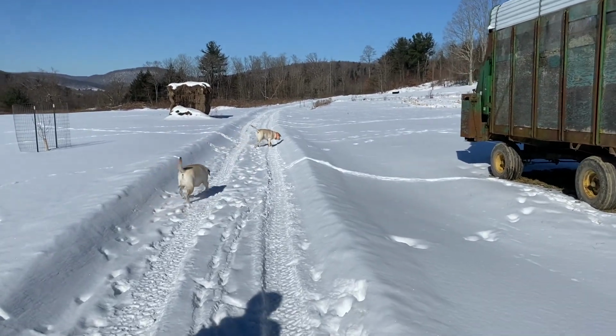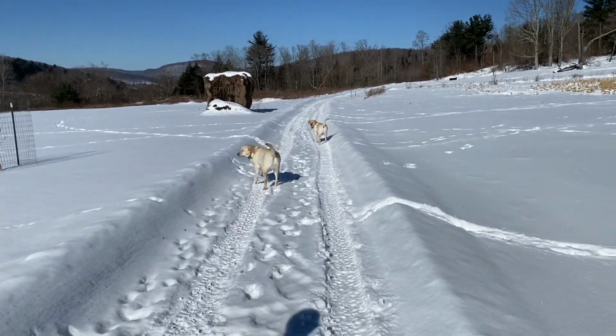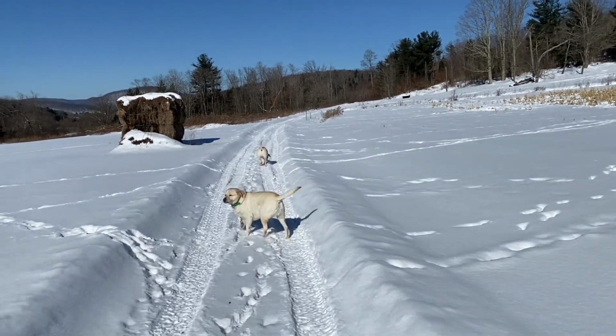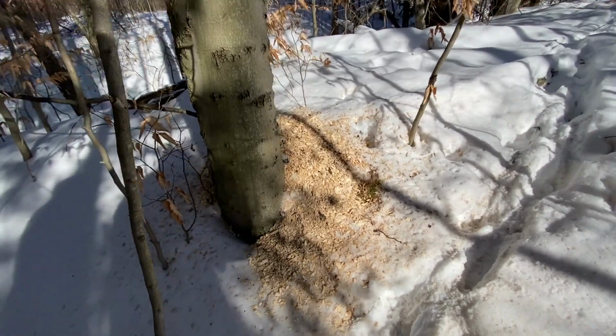We're just going to go take a look here. We've got over a foot of snow. The sun's kind of knocking it down a little bit now, but this snow's been here, I don't know, 3 weeks now. Well, that's something interesting. Look at that.